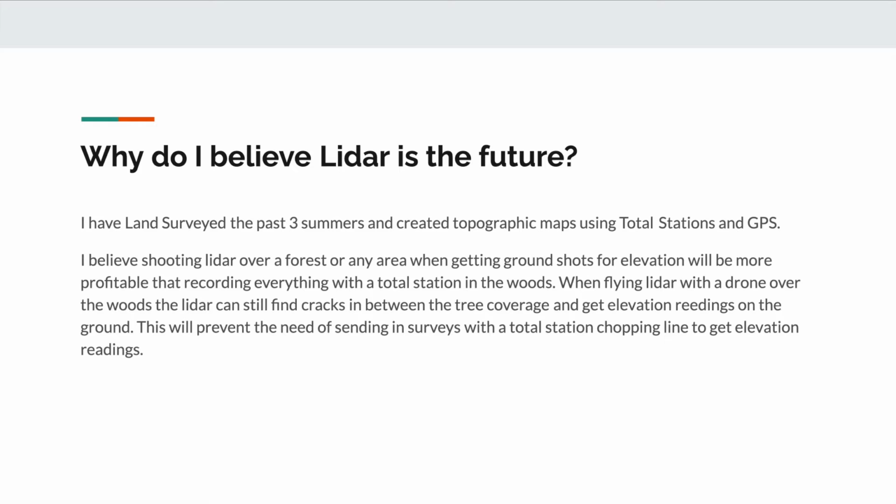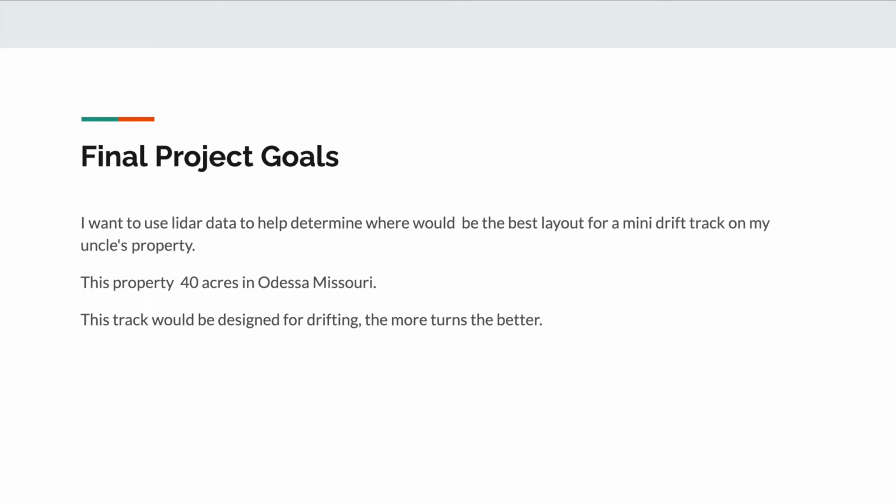with a total station, chopping line just to get sight to get readings on the ground for elevations, versus you can fly a drone over a forest and it will get some shots all between the leaves and get ground shots just like you would chopping line with a total station. And I believe it would be faster and more profitable for engineering firms.